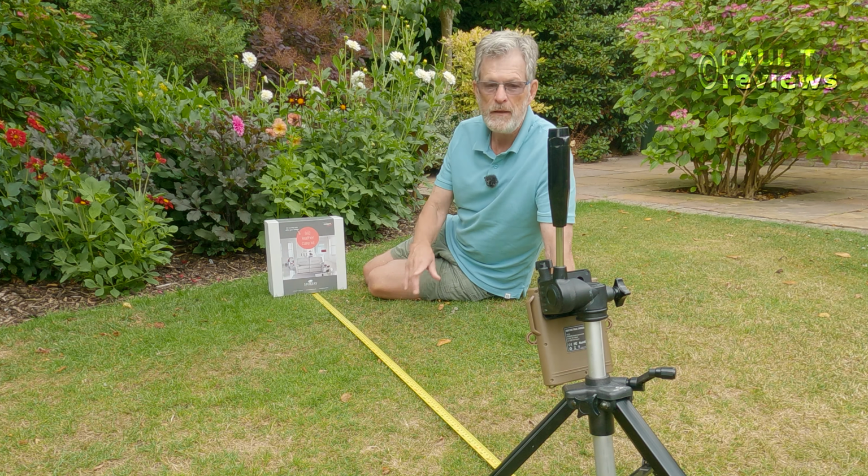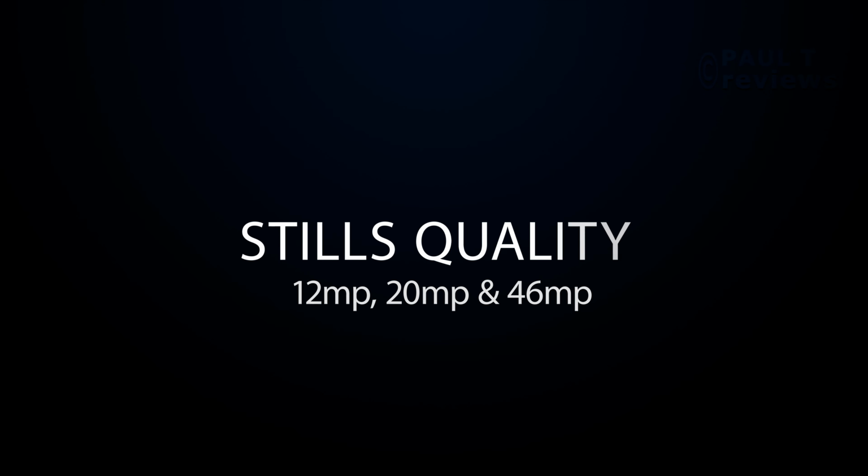I want it as close as possible because of the hedgehogs that I can get very close to, and it's always very satisfying to take close-up pictures of our wildlife.